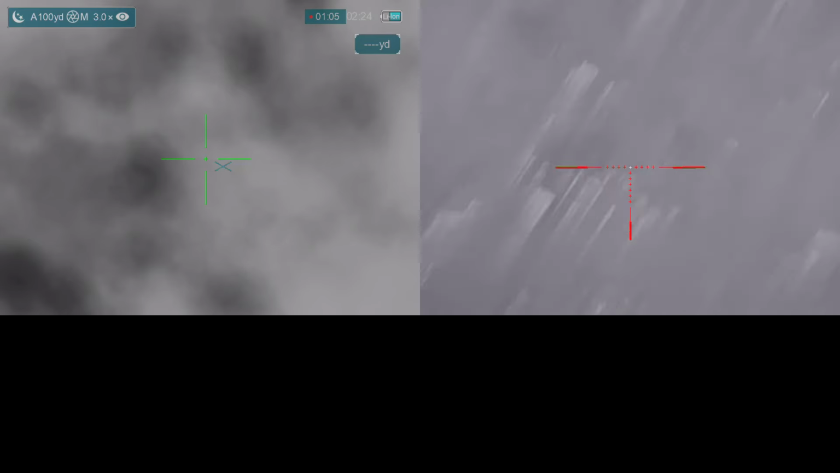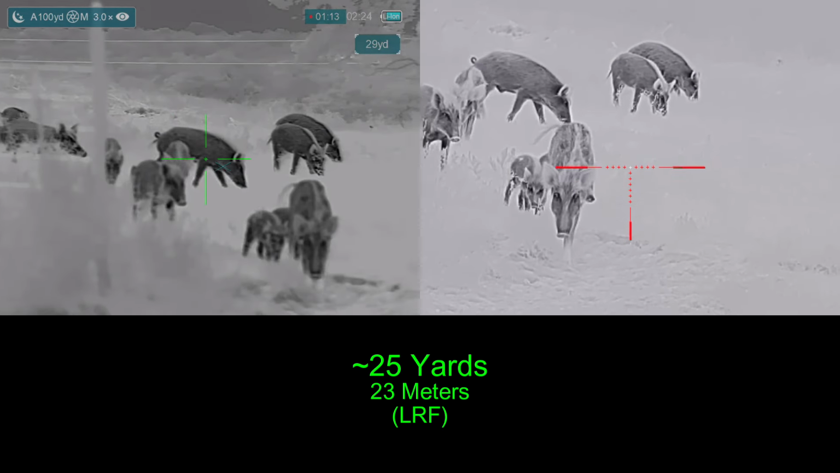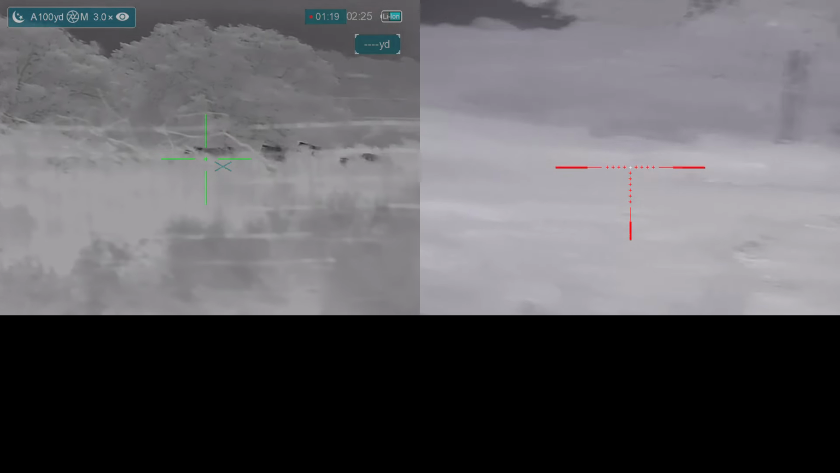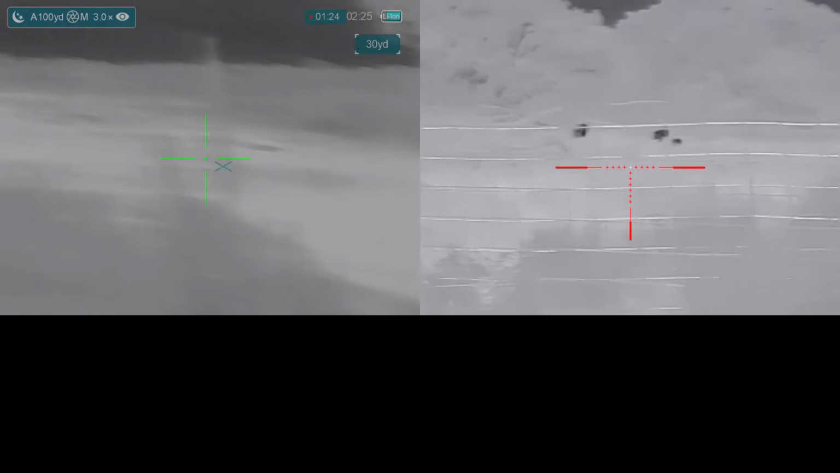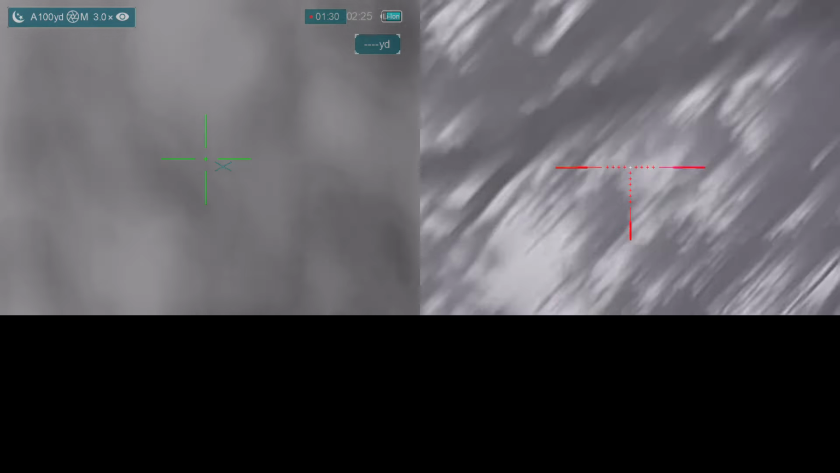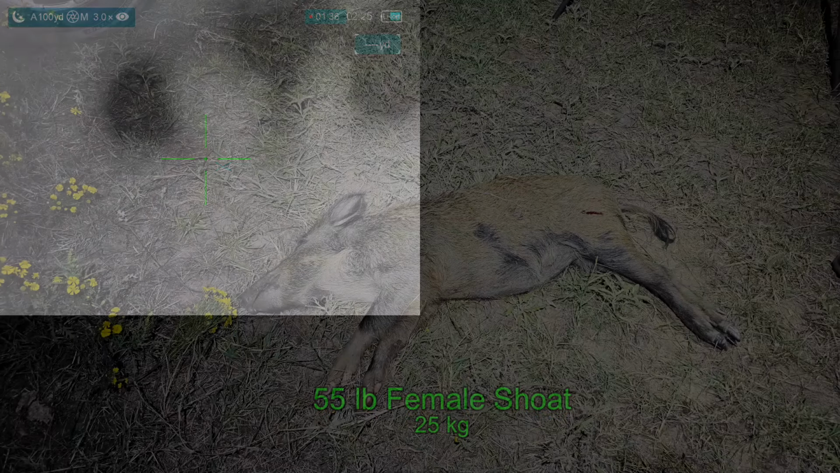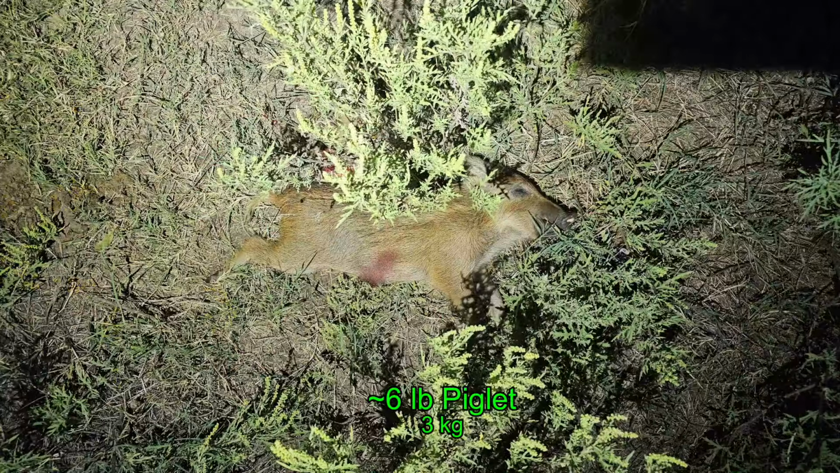I wasn't happy with the way this hunt turned out. We both messed up on the opening shots, but we did well on the follow-ups. Are you ready? I'm ready. 3, 2, 1. Move up. Moving. After all was said and done, Ben came away with a 55-pound female shote, and I came away with a little piglet that weighed about 6 pounds.